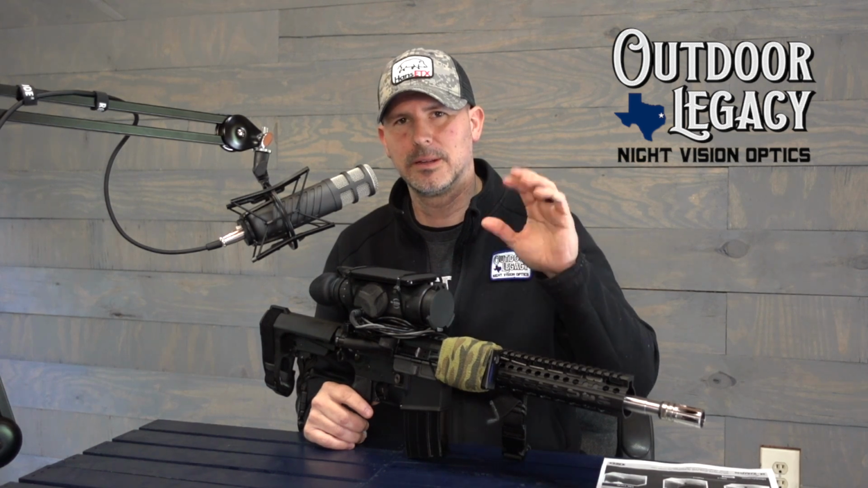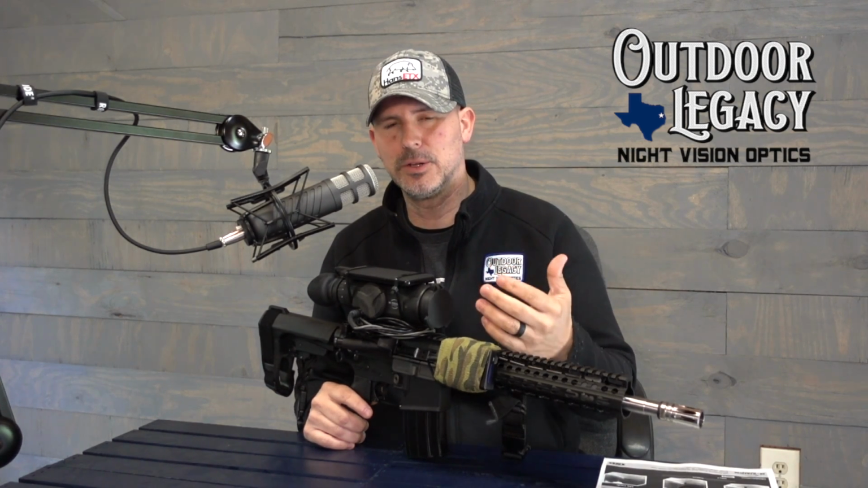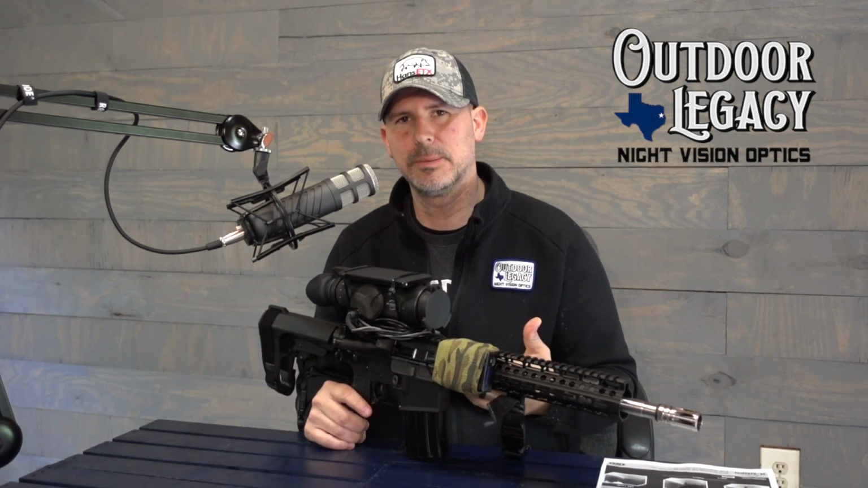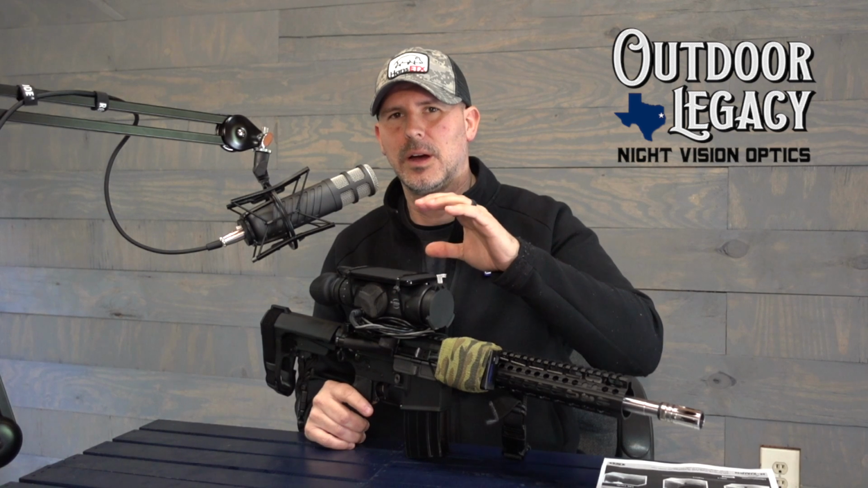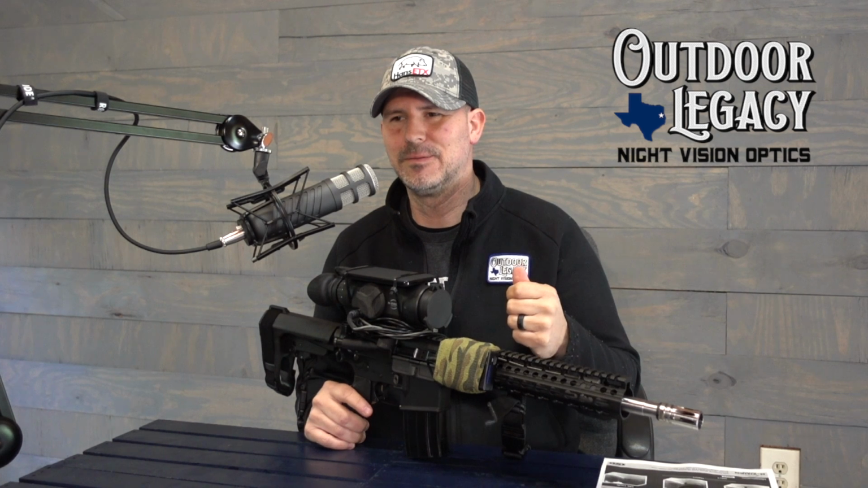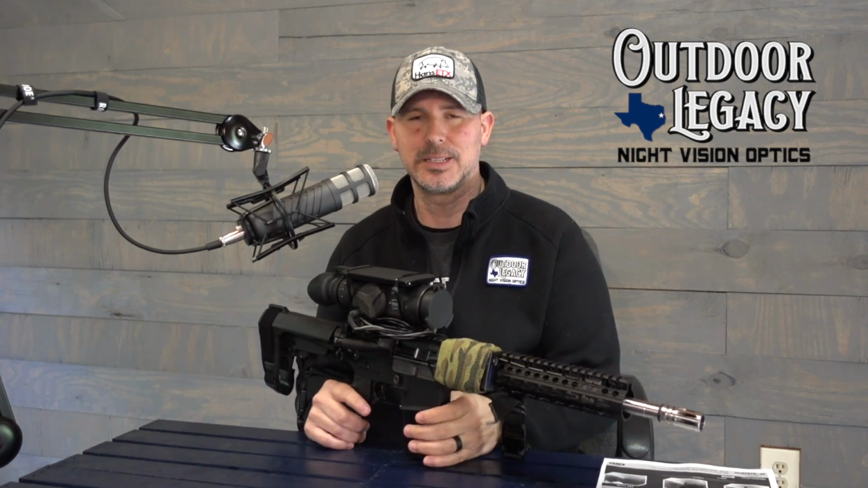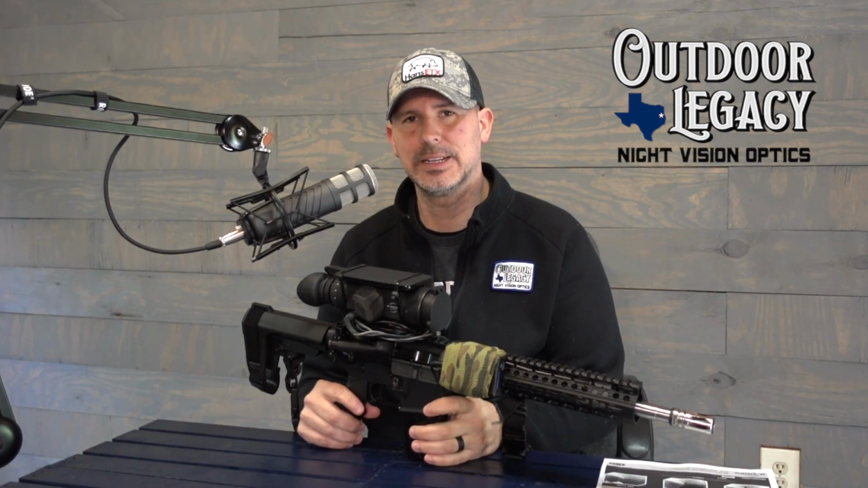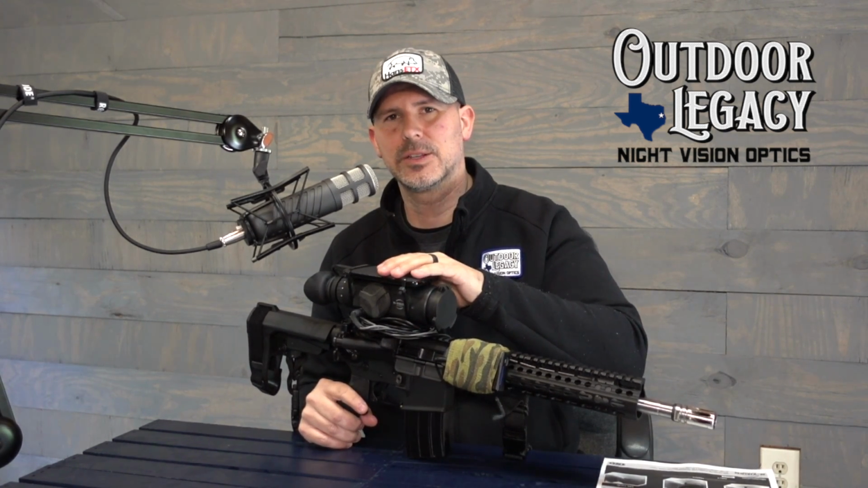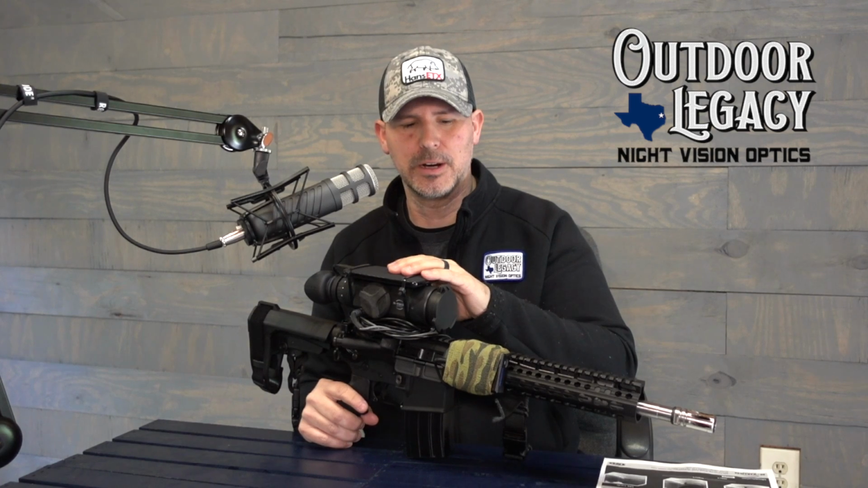Amazing picture quality, obviously a plus. Another plus that I see is the setting up of the scope and the menu settings, which are very simple. To me, it's much simpler than the Trijicon REAP-IR as far as getting into the menu, working the menu, and changing the settings. They include a very easy to understand, quick user guide for setting up the scope. The sign-in process is again very easy, not difficult at all. So as far as the picture and the functionality of the scope, it definitely gets a check mark on the positive side for me compared to the Trijicons.